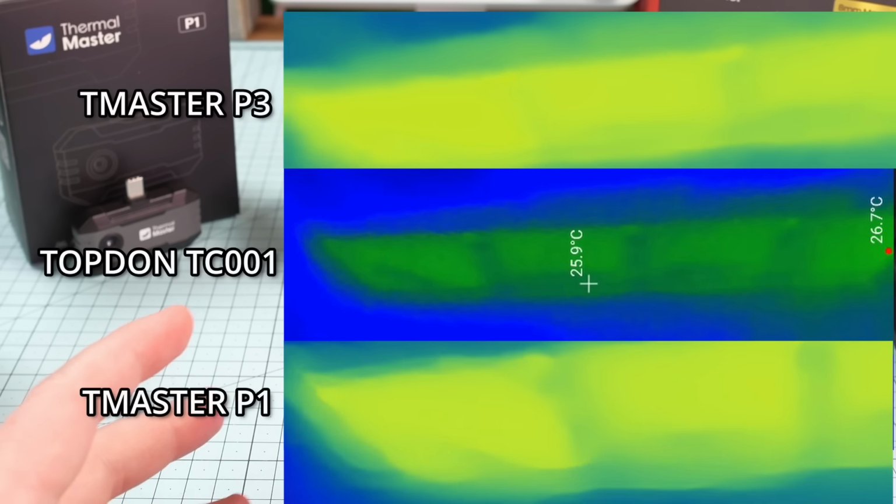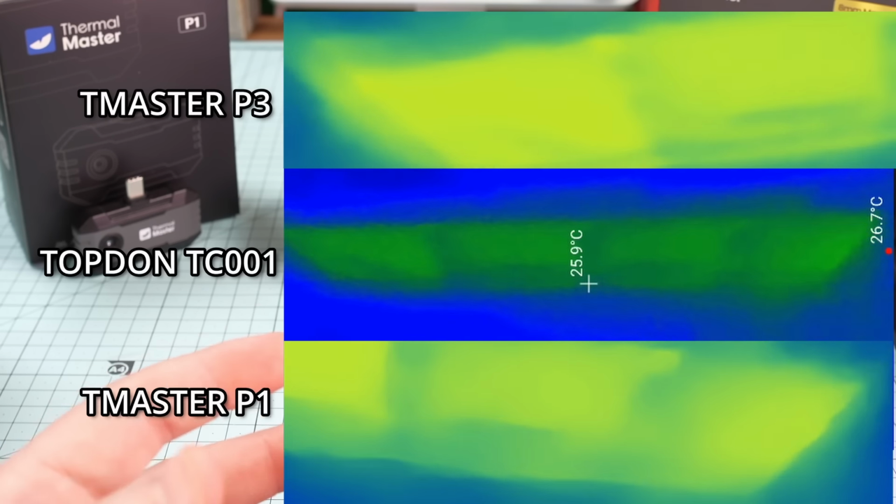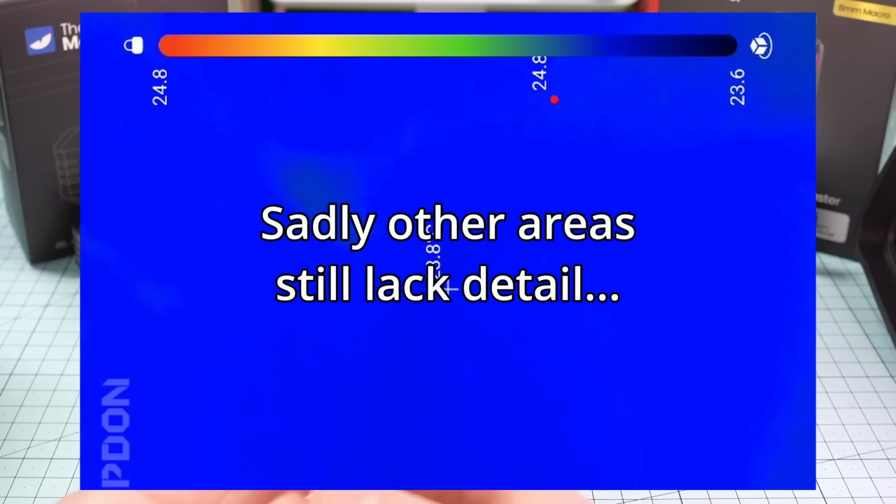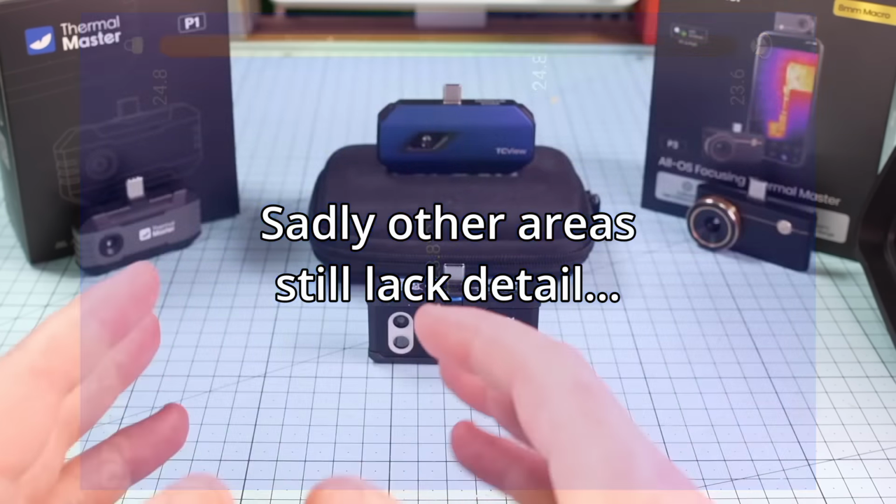The Topdon's dynamic range control seems to have toned the hotspot down and prevented that blooming from occurring, so we get a much clearer image. Every other scenario, it's beaten by the P3 and the P1 in some cases. Let me know your thoughts in the comments, if you agree, if you disagree.